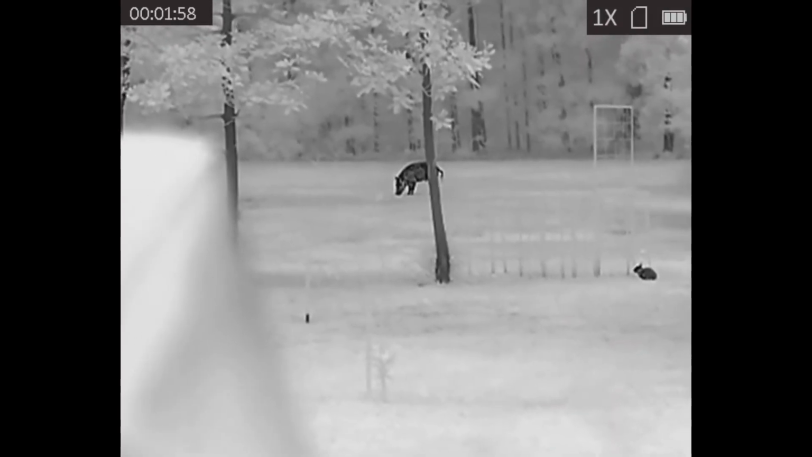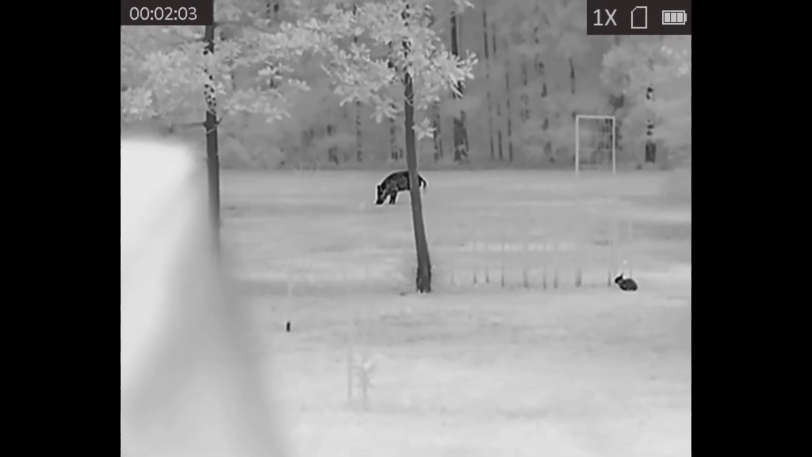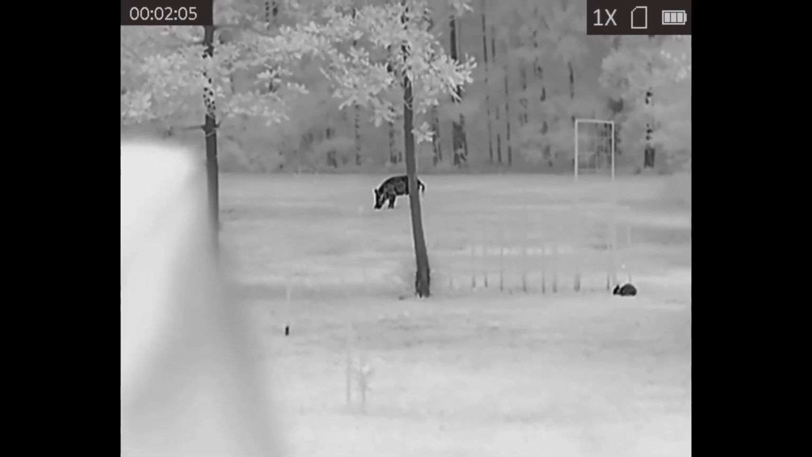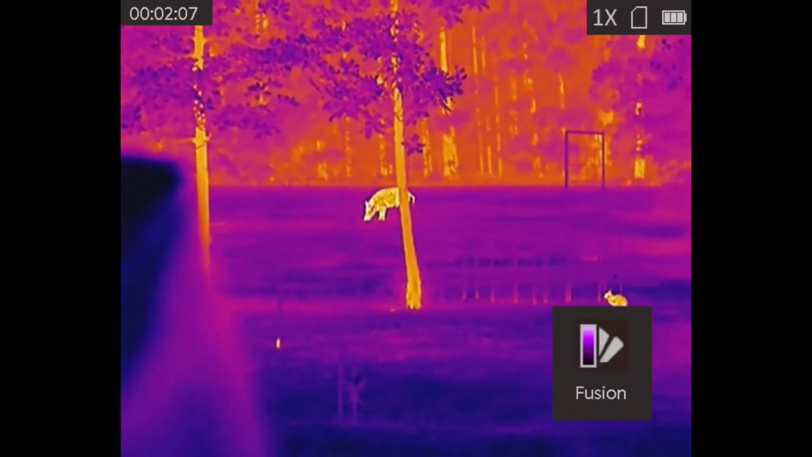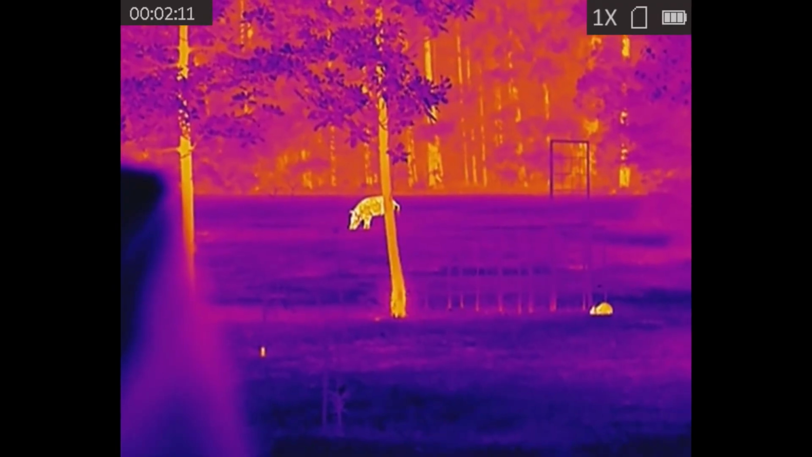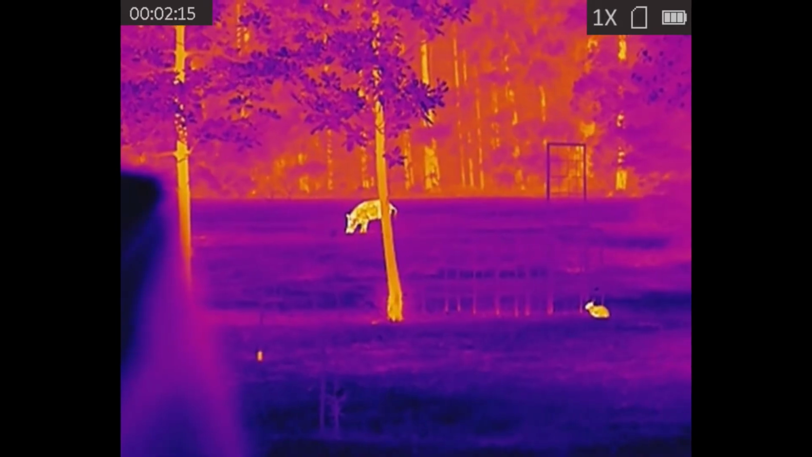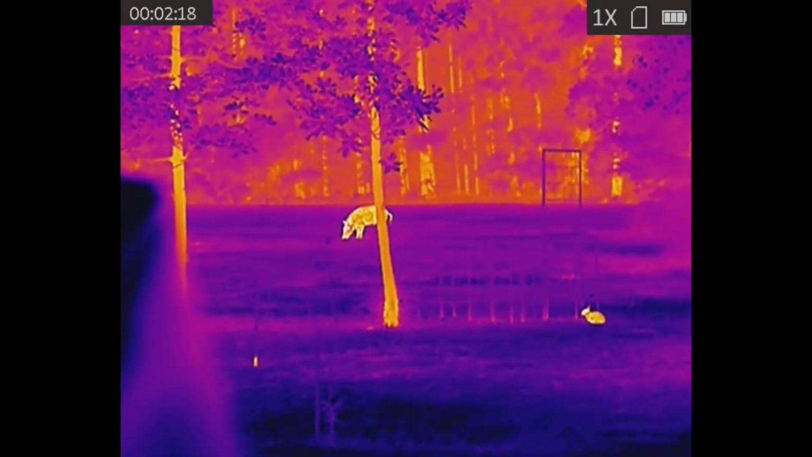There's black hot. Next will be fusion. Lastly, followed up by the red hot. Again, not a big fan of the red hot, but that's just me.